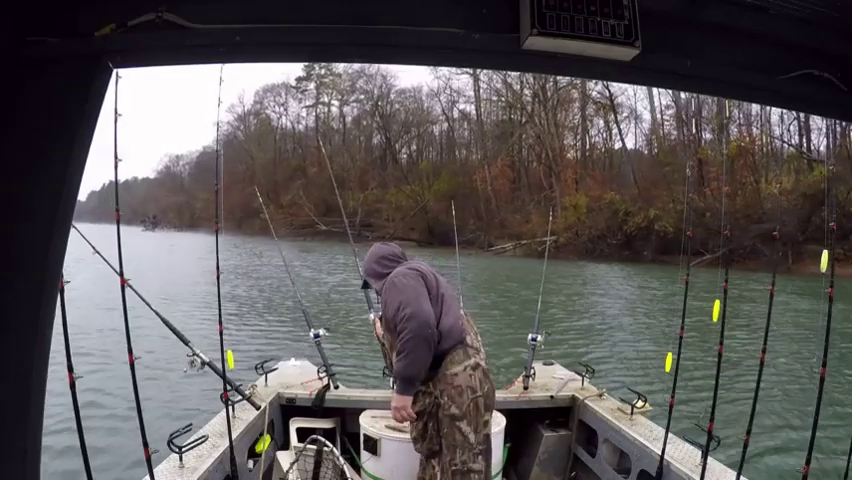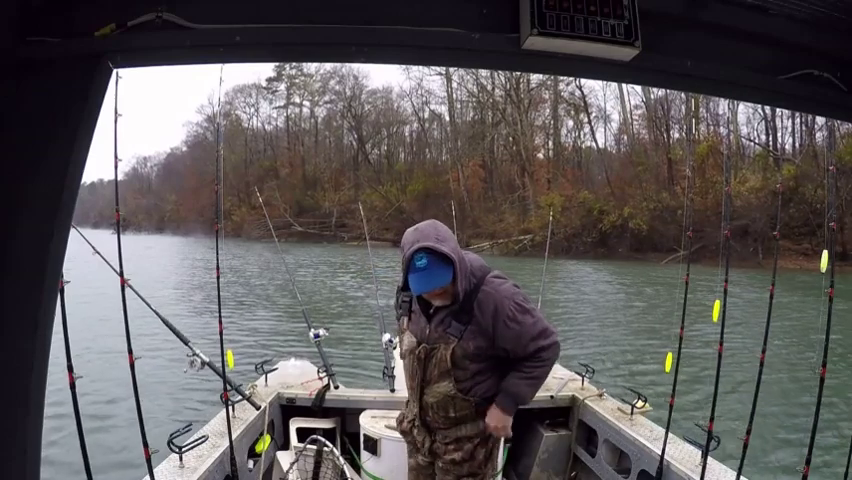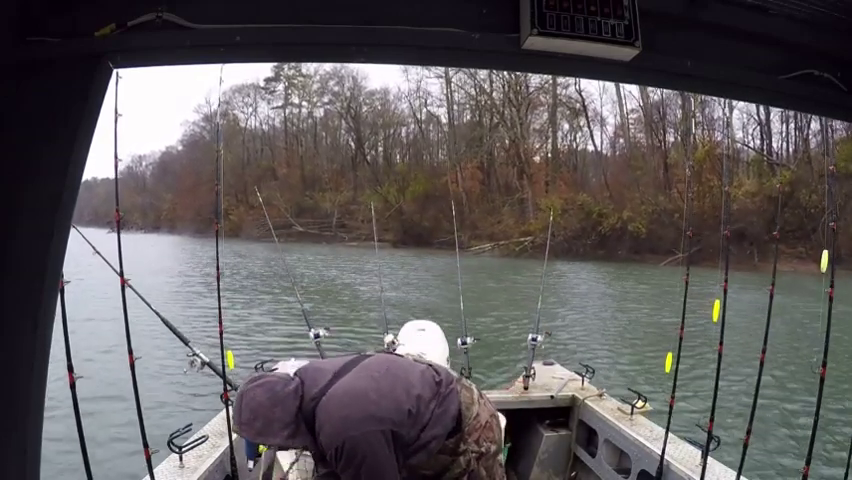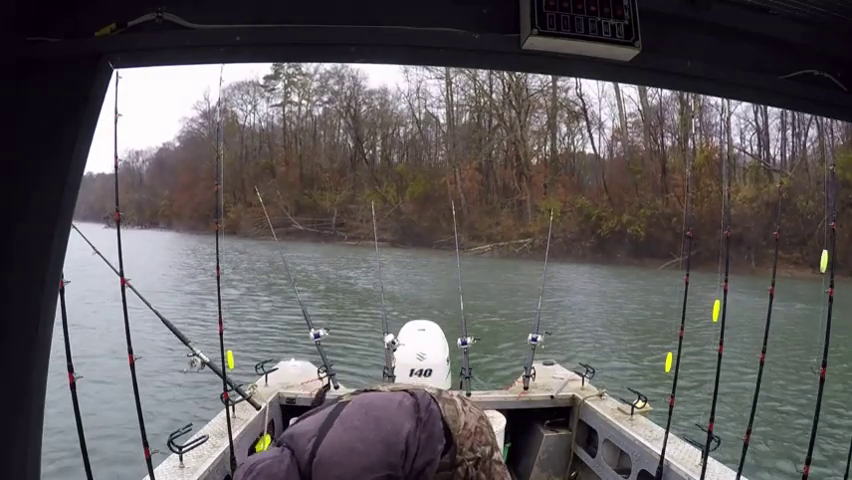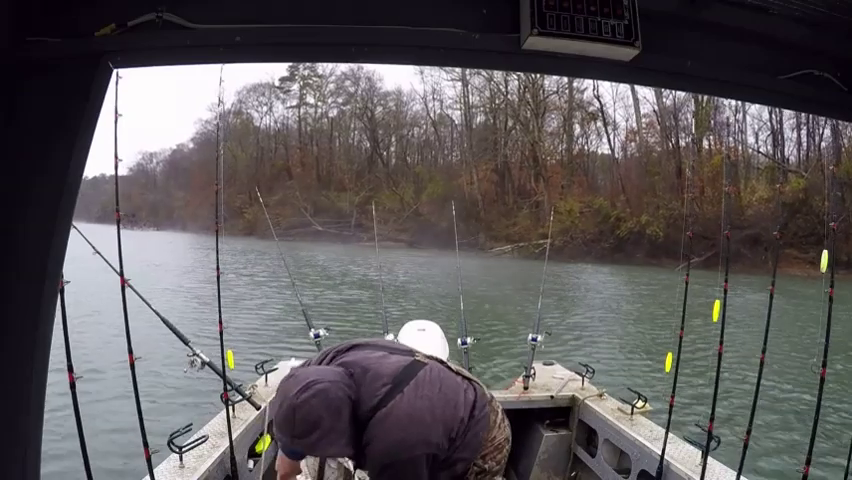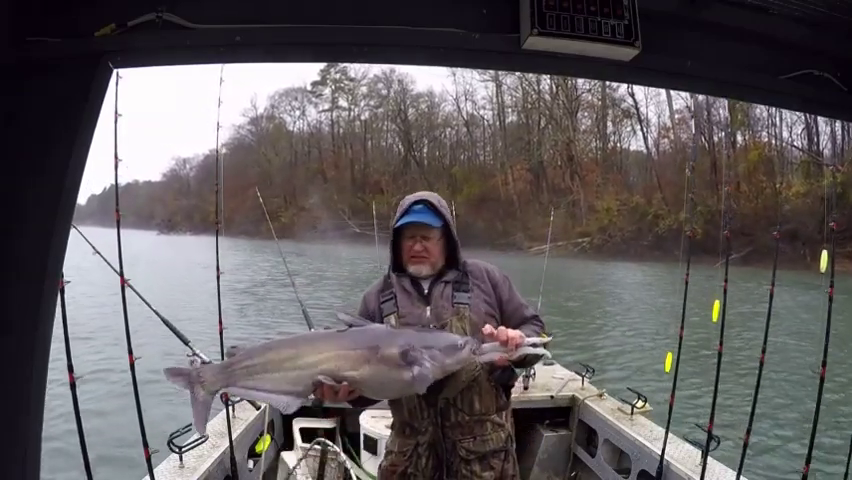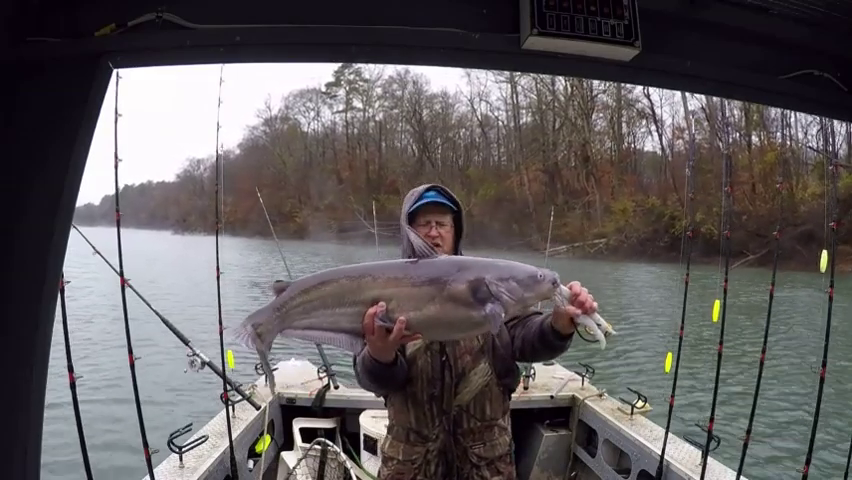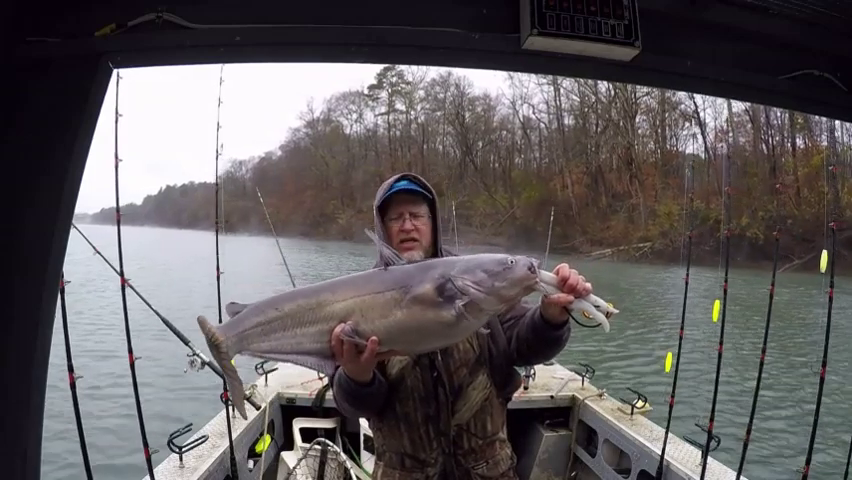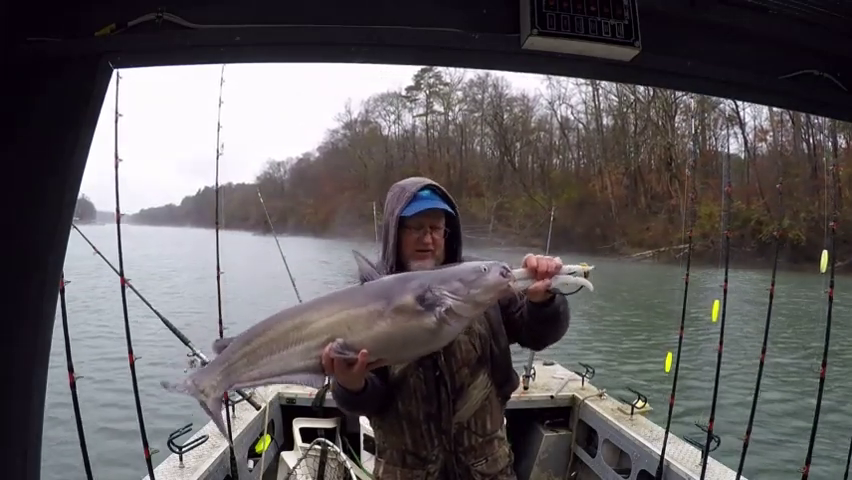Boy, it's gonna take a while to get in. I about spooled that reel when I threw it out. That's it, we got it. First fish of the day. Oh Lord, he's a lot bigger than I thought he was. Fat little fish. What we're gonna do, I'm gonna slap a tag in her and turn her loose. Get a weight on her.